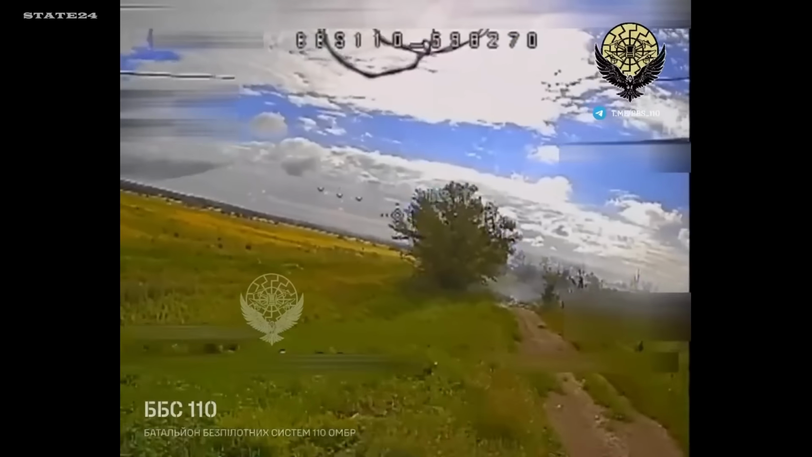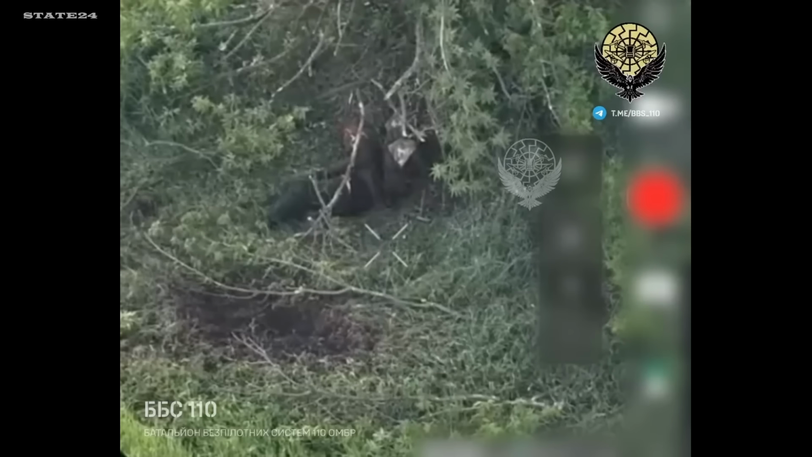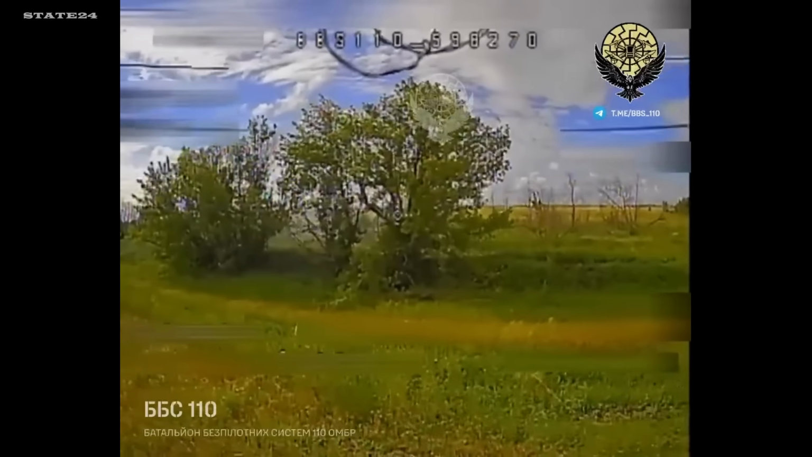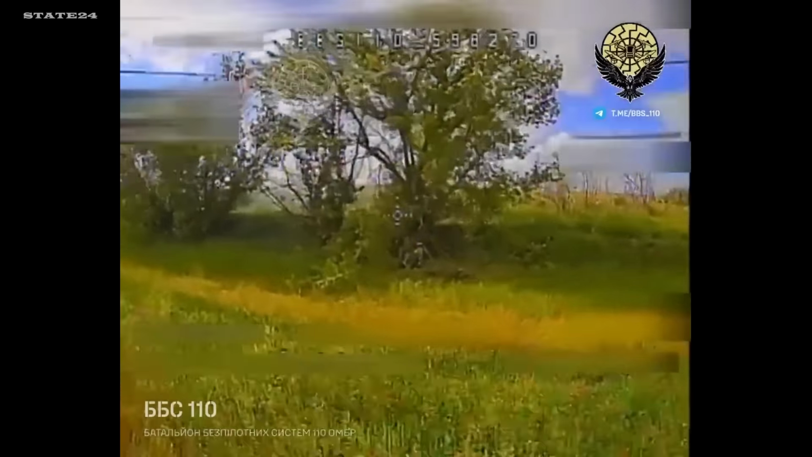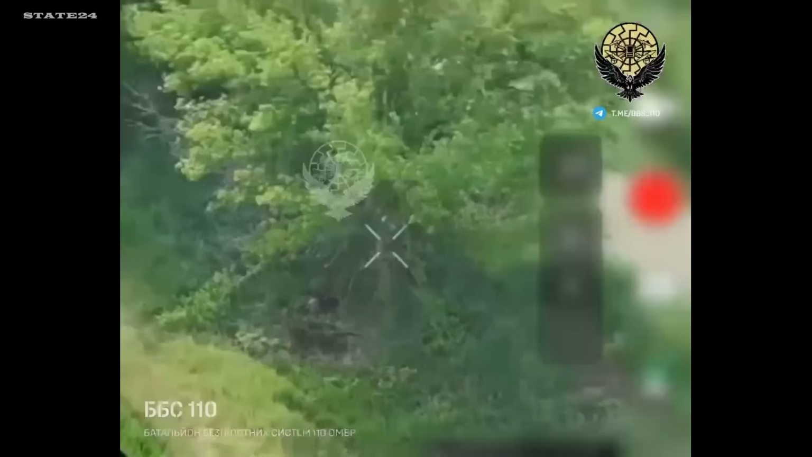Southern Donetsk. A Russian soldier stops to rest under a tree. Backpack still on, completely unaware. A Ukrainian FPV drone had already found him. He sees it coming, tries to move. Still reaching for his backpack when it hits. No time, no escape.